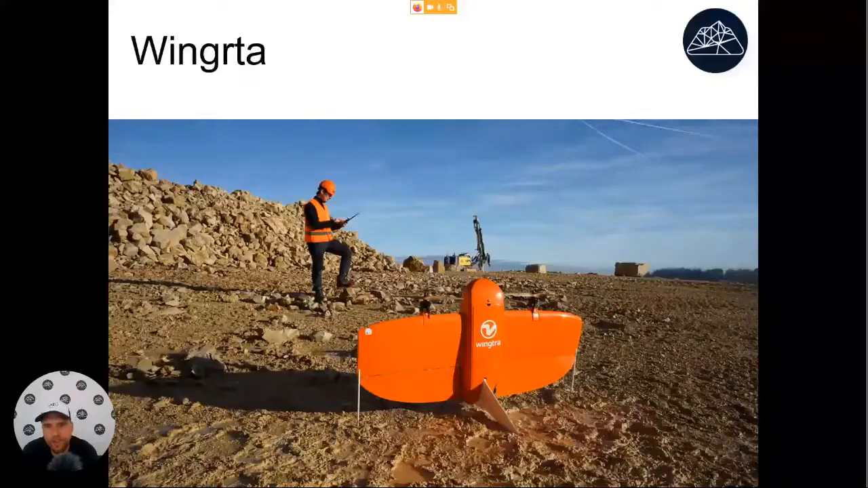The problem with this one might be the price, because it costs more than $30,000. So not the most cost-effective solution, but they have very good camera options inside, and they have RTK GPS support.